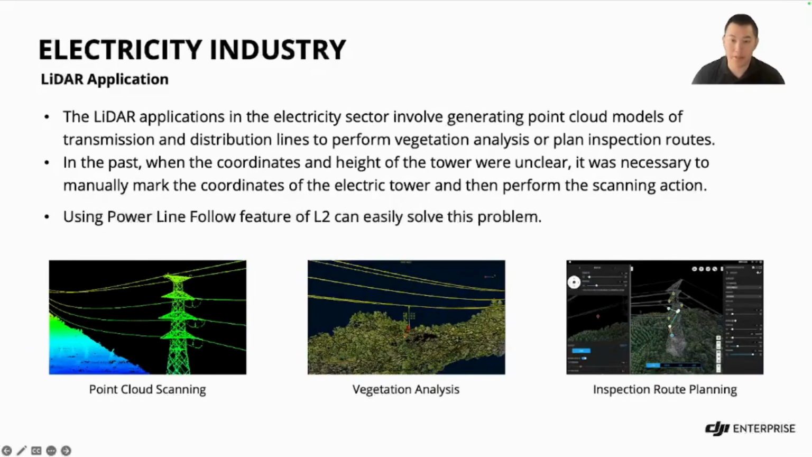Now we're going to shift into the electricity industry and how LiDAR fits in. LiDAR applications have evolved, creating detailed point cloud models of transmission and distribution lines for vegetation analysis or planning inspection routes. In the past, unclear tower coordinates meant manually marking and scanning, which is extremely time consuming. But now with the new L2's Powerline Follow feature, we've essentially solved that. So we're going to take a look at some examples that the LiDAR can produce. We can get point cloud scans, capturing the structure in 3D, vegetation analysis, highlighting overgrowth risks, and inspection route planning, optimizing your paths for efficiency.